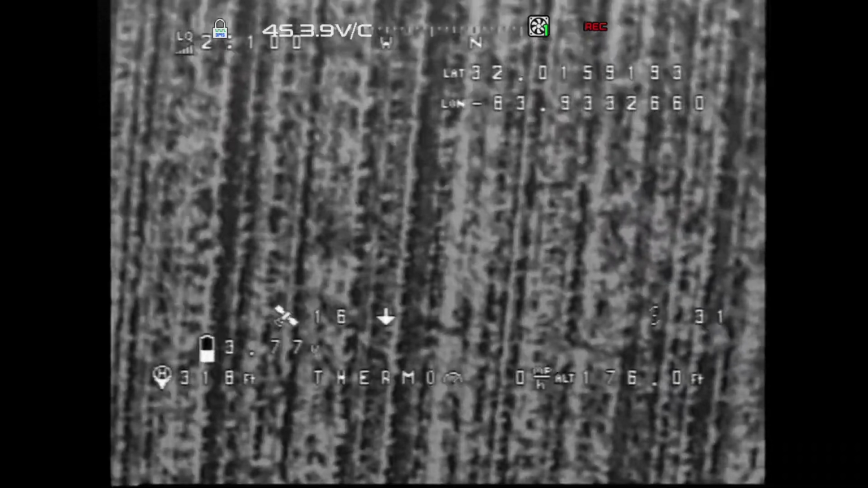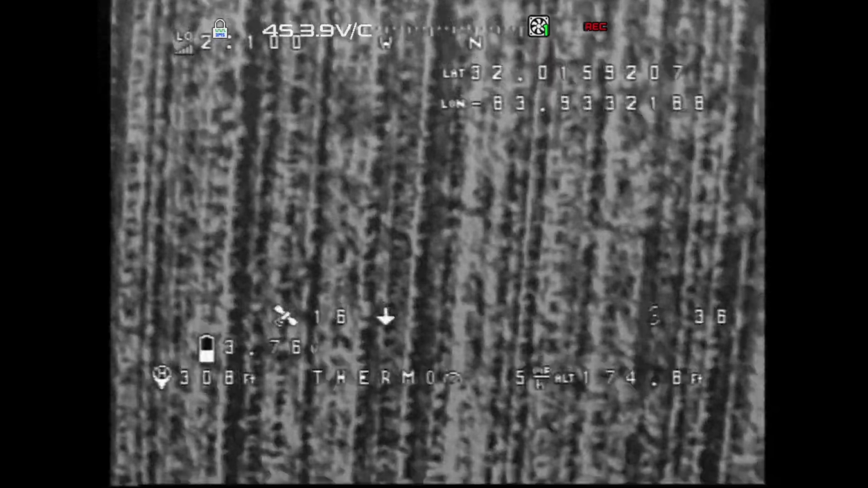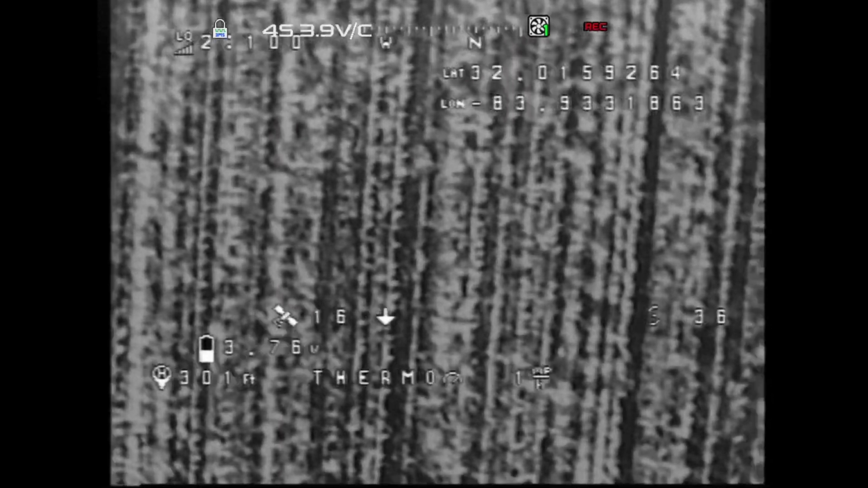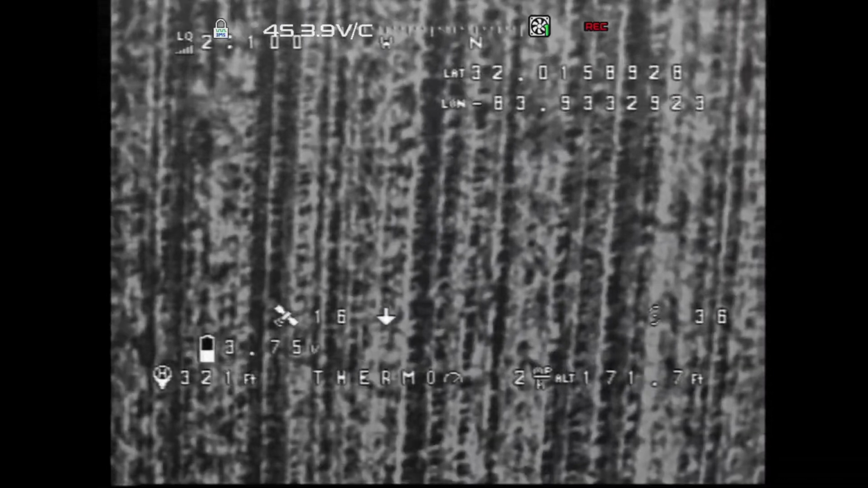The stick mid. I'm coming off of the position hold. I'm gonna try to fly a little bit more. I need to put my modes on here.